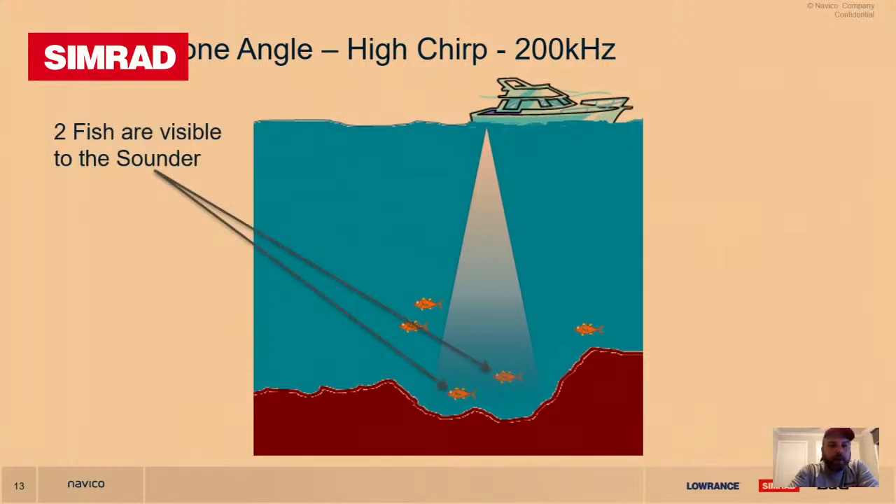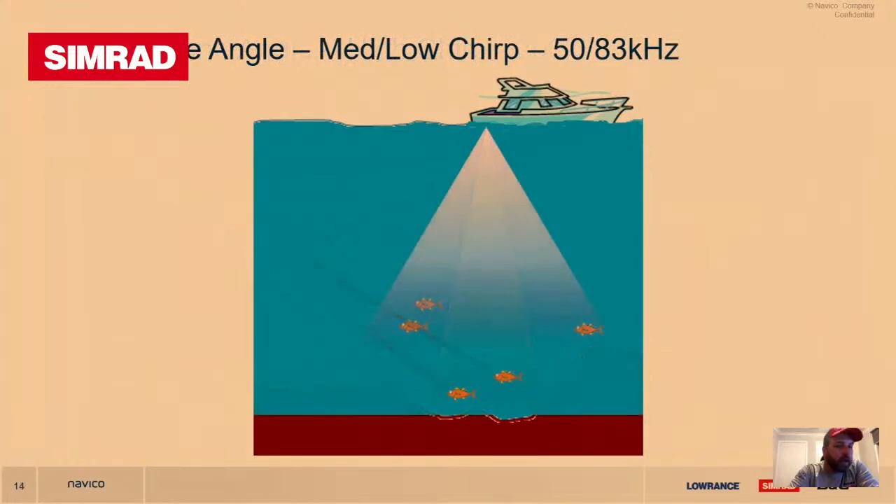You'll see, although you get a lot of high detail with a high chirp or the 200 kilohertz, you could be missing a little bit of detail either side. Then you go on to the next screen. Wide angle, medium, low chirp, your 50 to 83 kilohertz, and also this goes into consideration for some of your newer, like your high wide transducers. You're getting a lot of good detail.